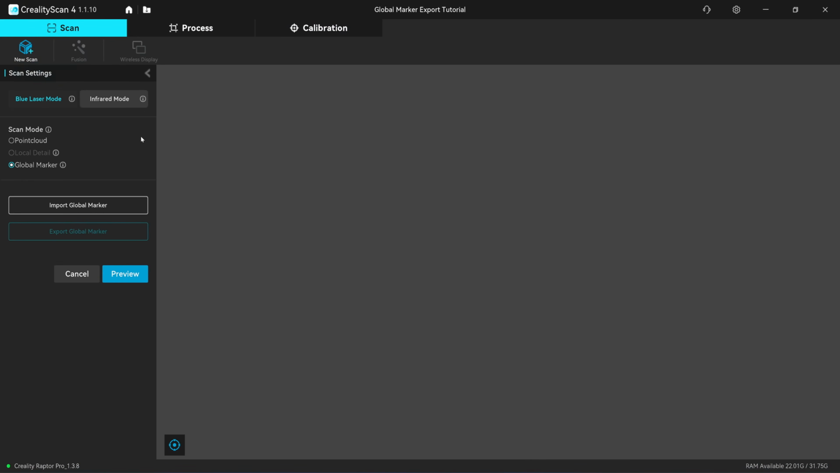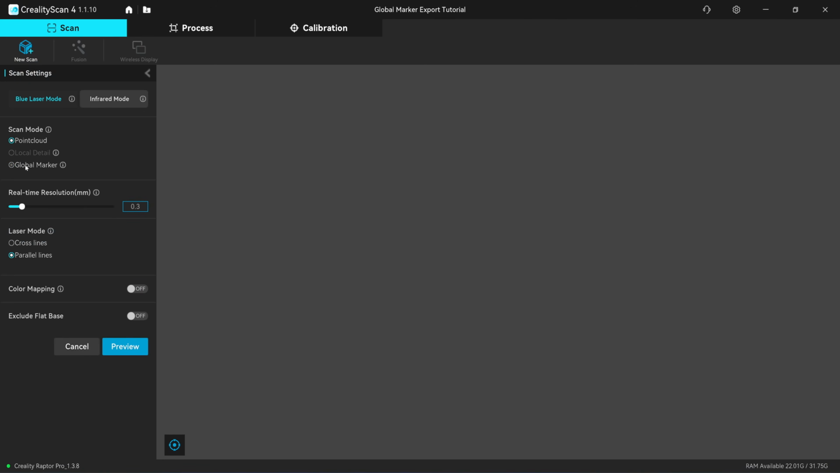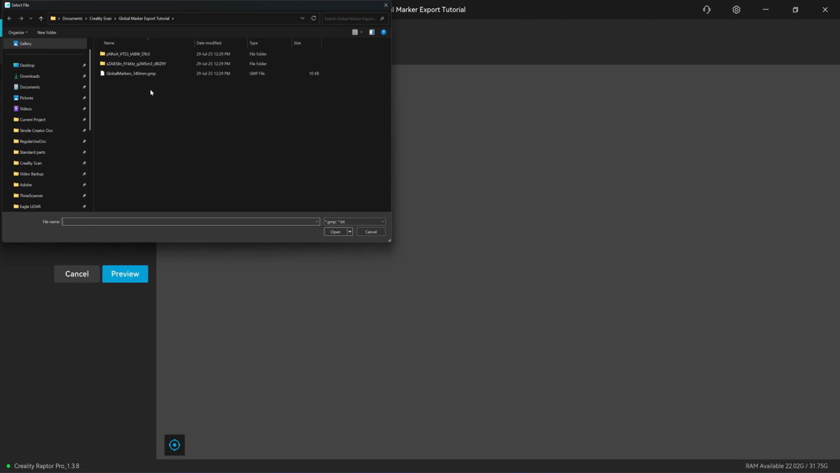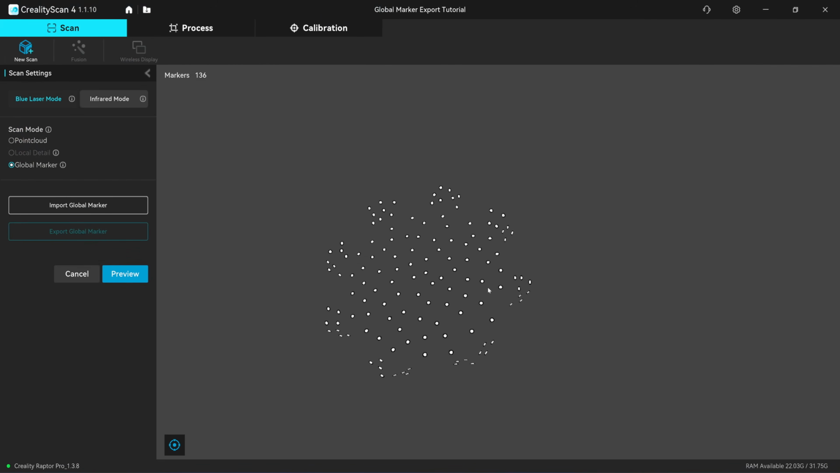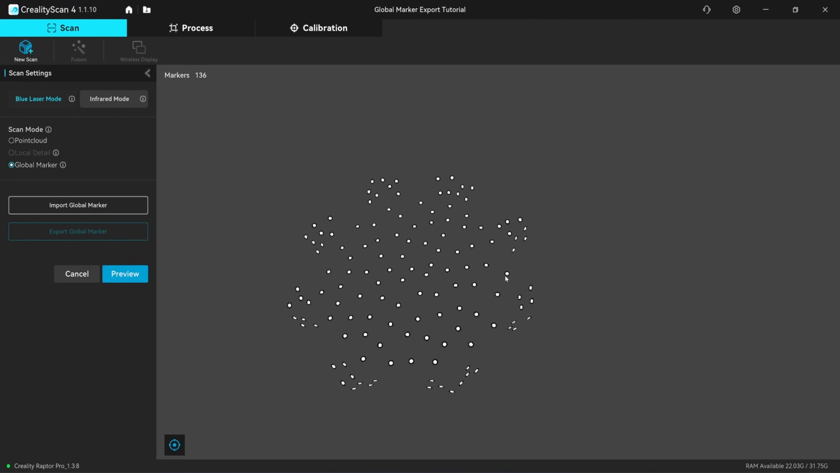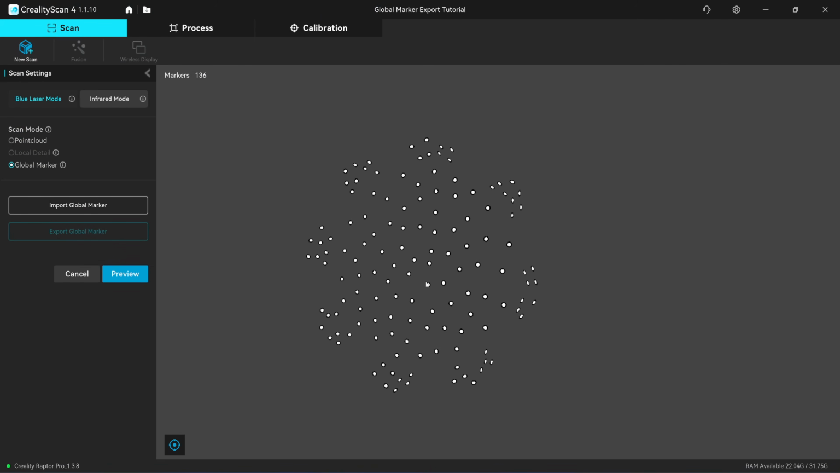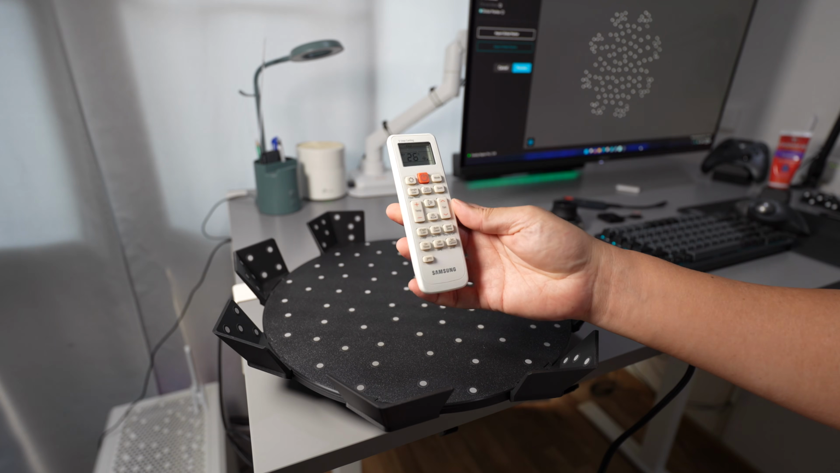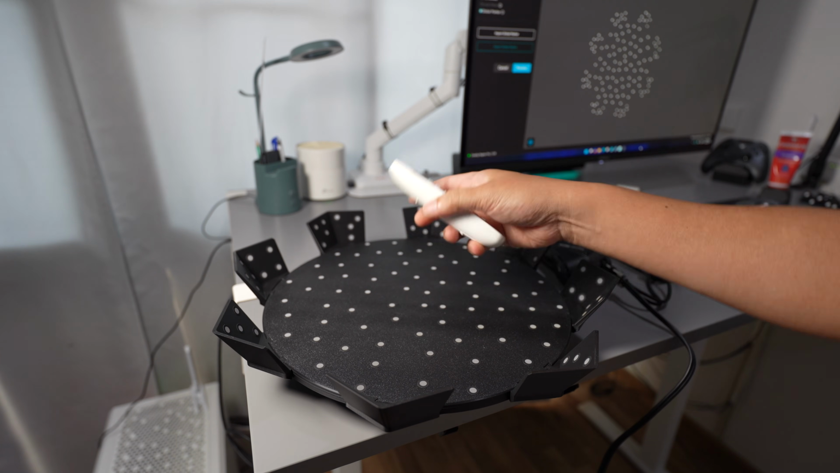New scan. Okay, now if I click on global marker, you can click on here, import global marker. Now choose the file that you just scanned, the turntable. Click on open. Now the markers will be available for scanning with the point cloud. See here, very convenient, isn't it? So I'll start scanning with this small remote control.